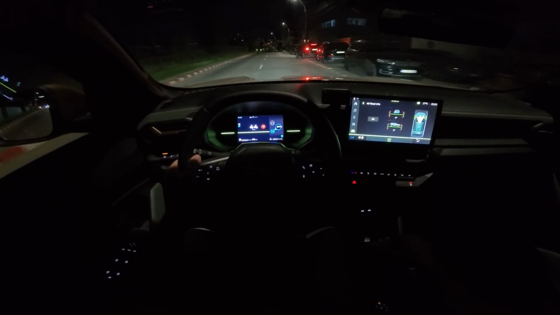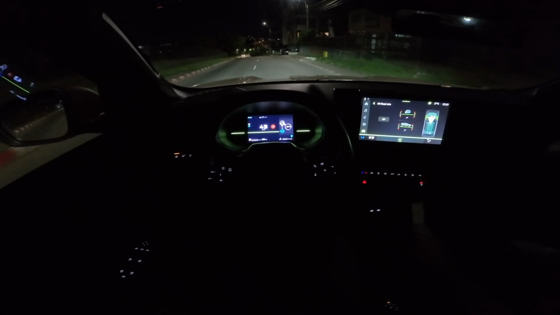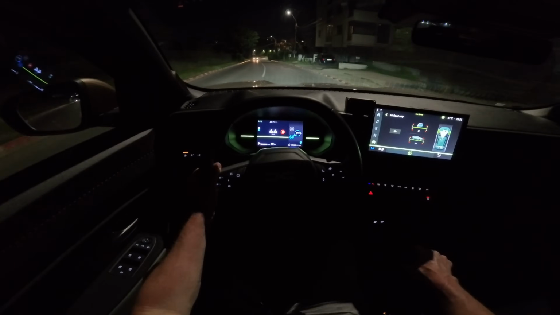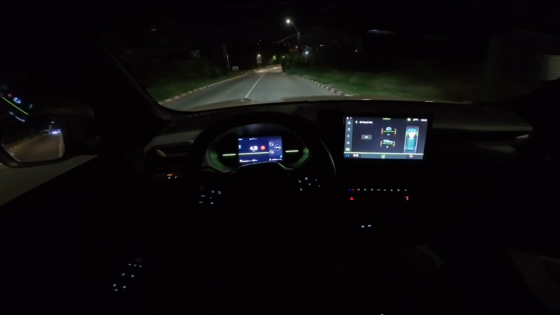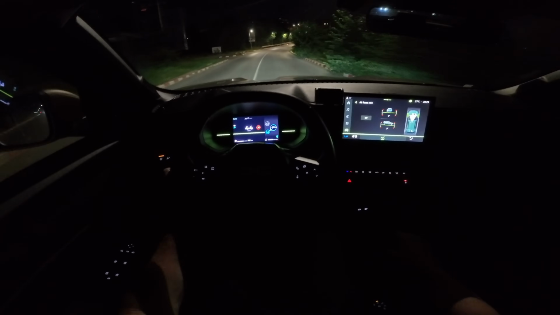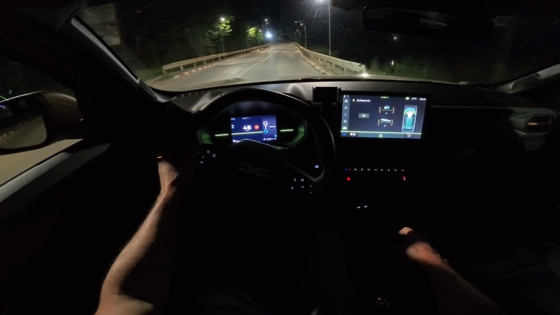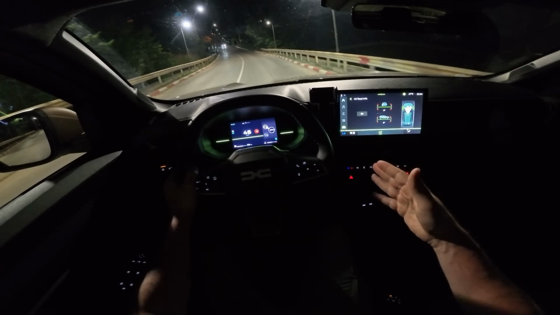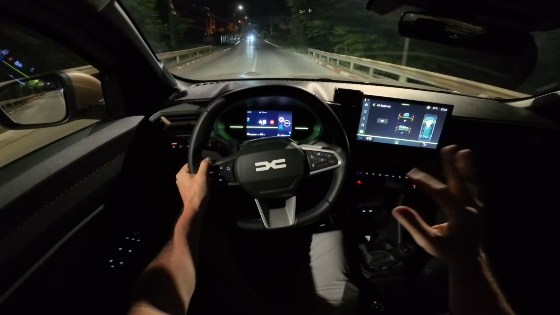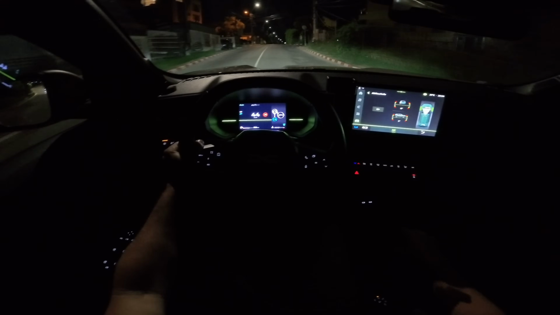Suspension-wise it's pretty fine, relatively good. I would say from 1 to 10 I will give it an 8, 8.5. It's pretty good, also in combination with the 18-inch wheels that we have right here on the car today. The 17 is standard, but on this Expression trim you can also get the 18s for 350 euro.